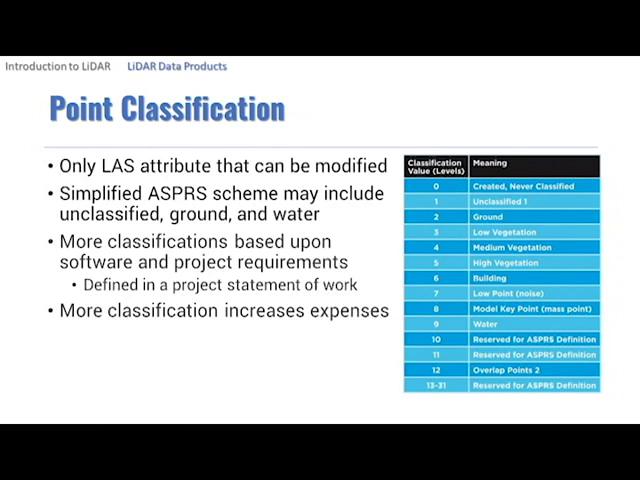As discussed before, LiDAR points can be classified to represent specific features, such as buildings or land cover categories, such as water, vegetation, and bare ground. The American Society for Photogrammetry and Remote Sensing, or ASPRS, developed standard LiDAR classifications, but custom classes can also be defined to meet project-specific needs. Occasionally, you may encounter the use of a custom classification scheme that is not documented.